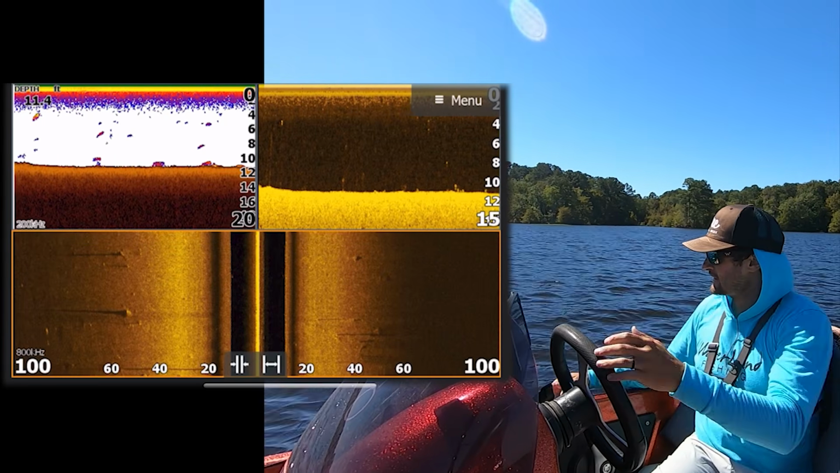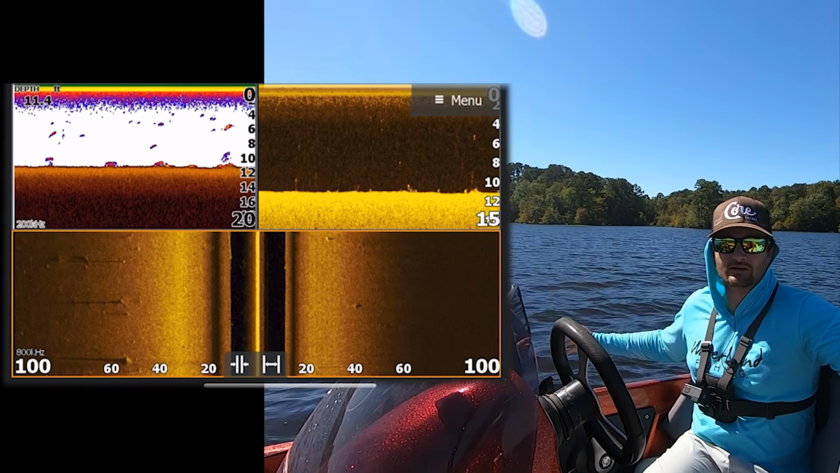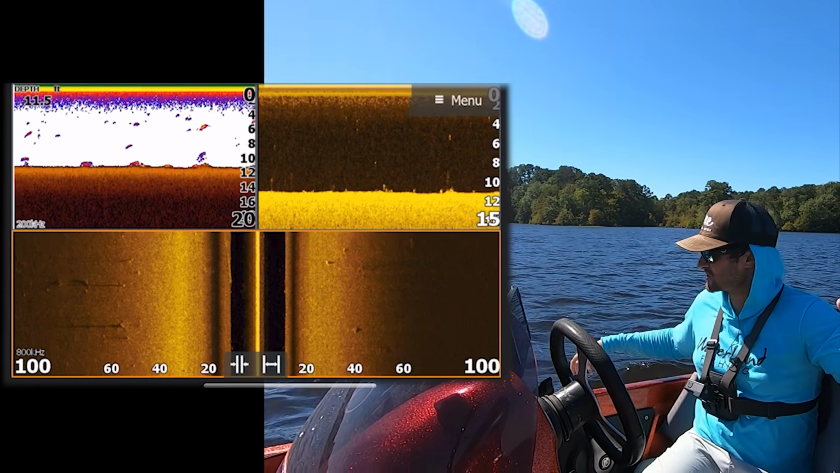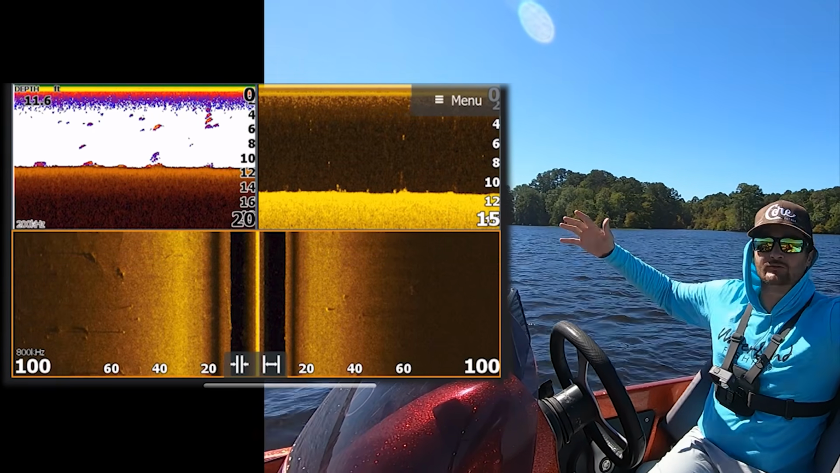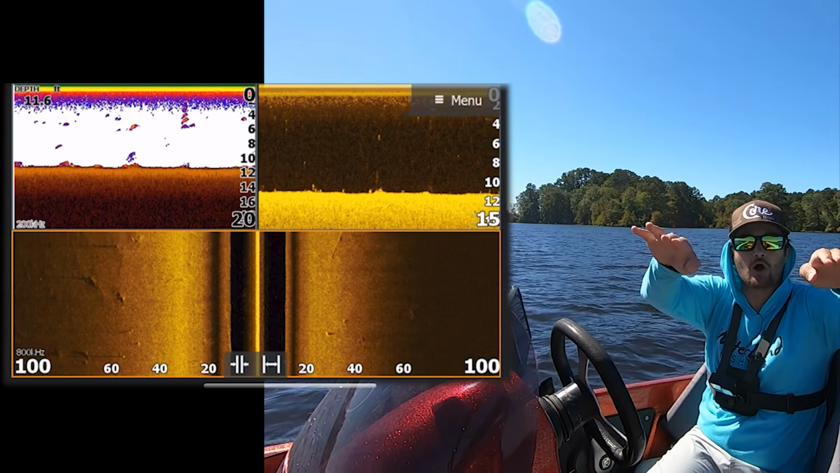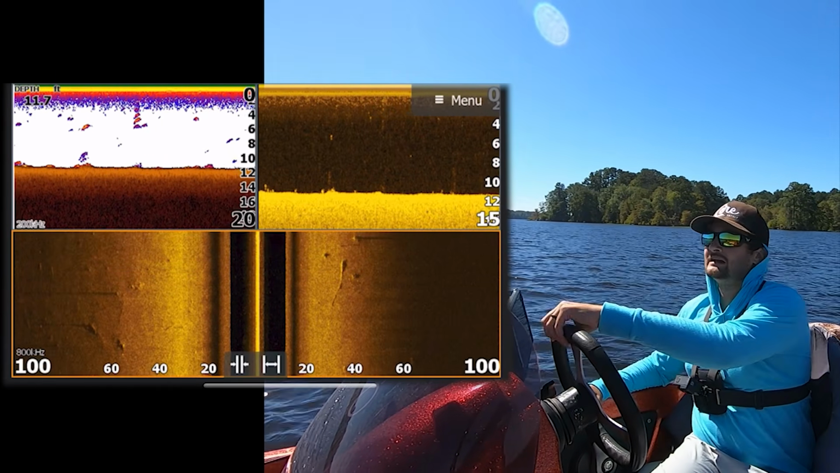And I'm just looking for something. There could be a brush pile right there and that could hold some fish. But I've yet to see a drop on my side scan or of course down scan, a drop that's going to show a shadow. So I haven't really seen a creek ditch yet.